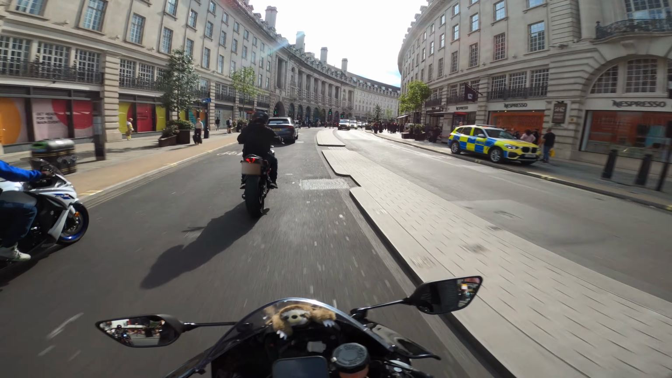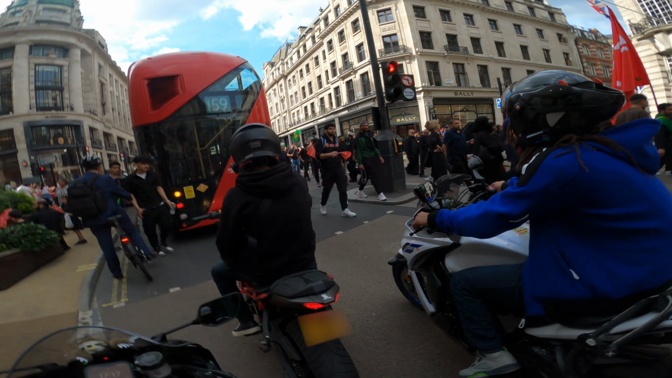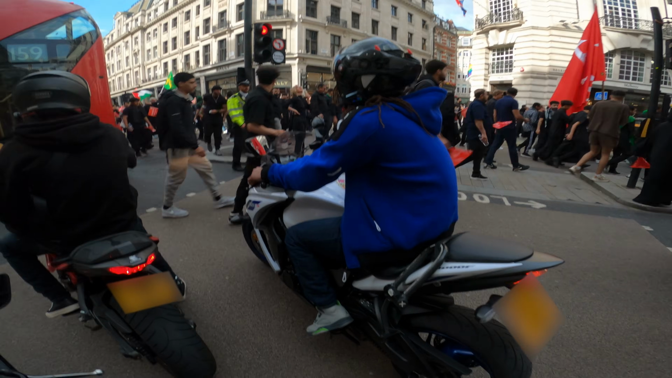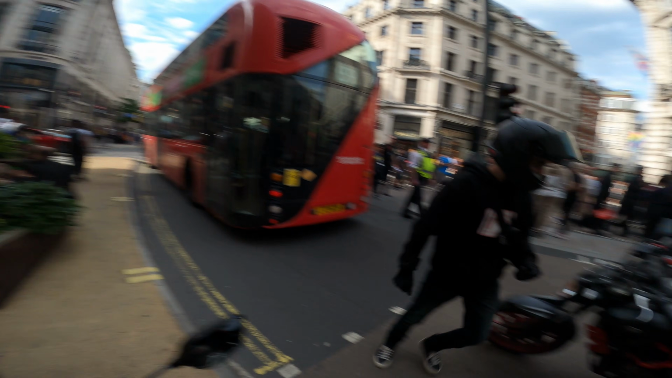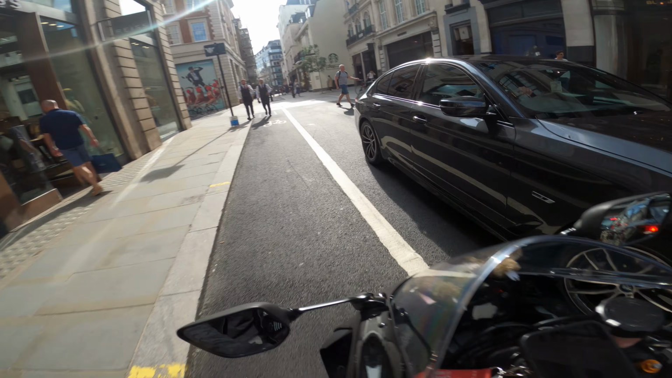Fam, it is hot today. Oh, we're gonna be stuck here for a while, man. Where's the protest? I'm trying to read a sign, but it's all in Arabic. Well, you wanna go that way? Left! See, this is the perks of having a bike as well. Can't lie, it's a bit tiring though.